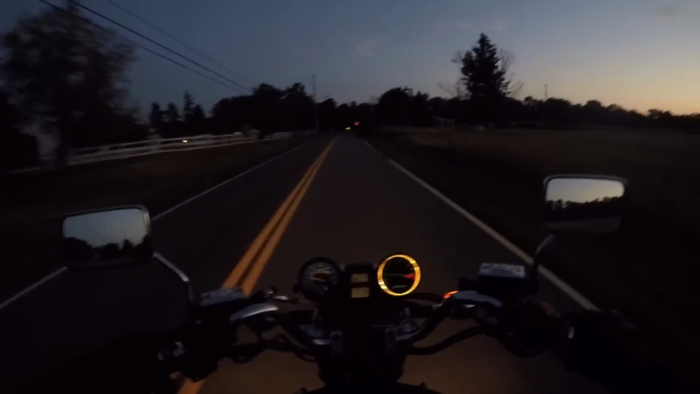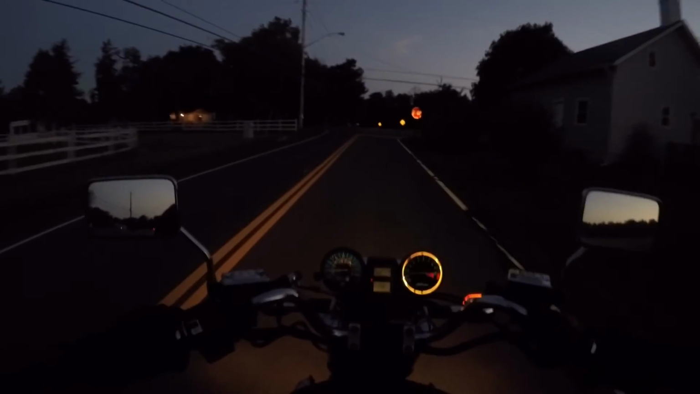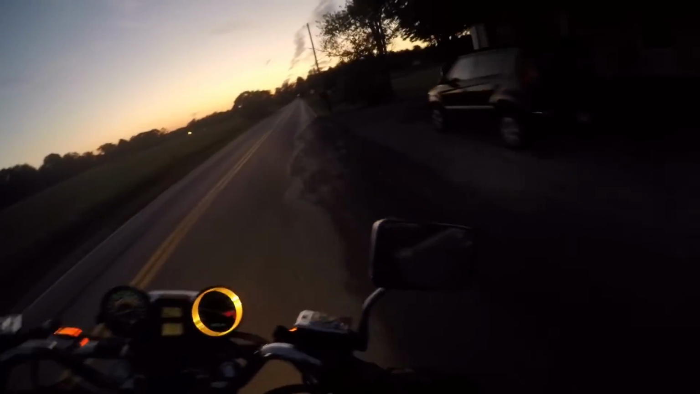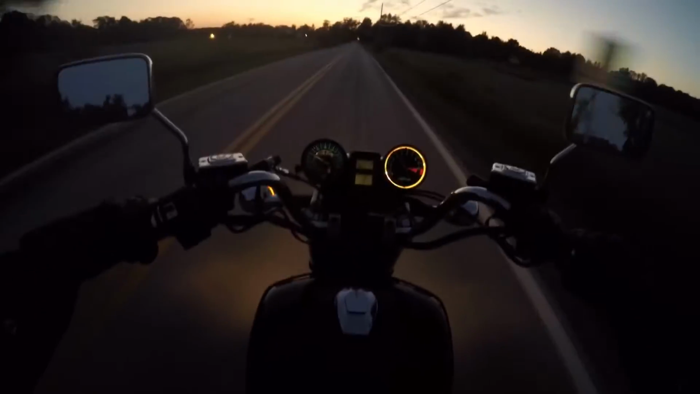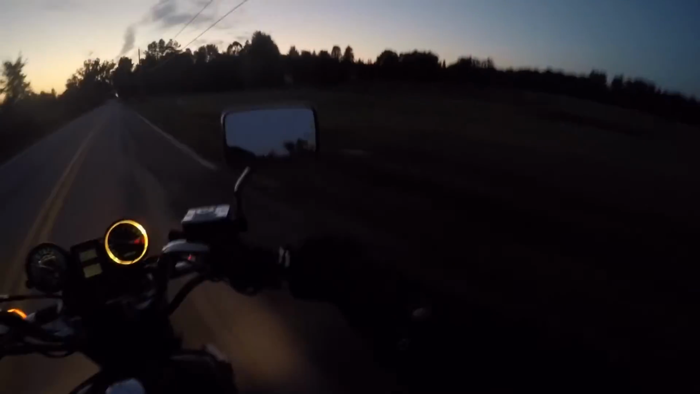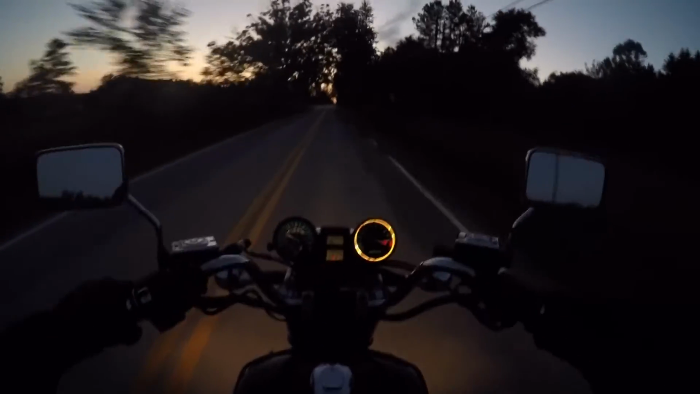We missed the sunset. Ravenna Road. Oh, this used to be a 45 too. It's like they lowered all the farm, 2-lane country road. Why is this a 35?